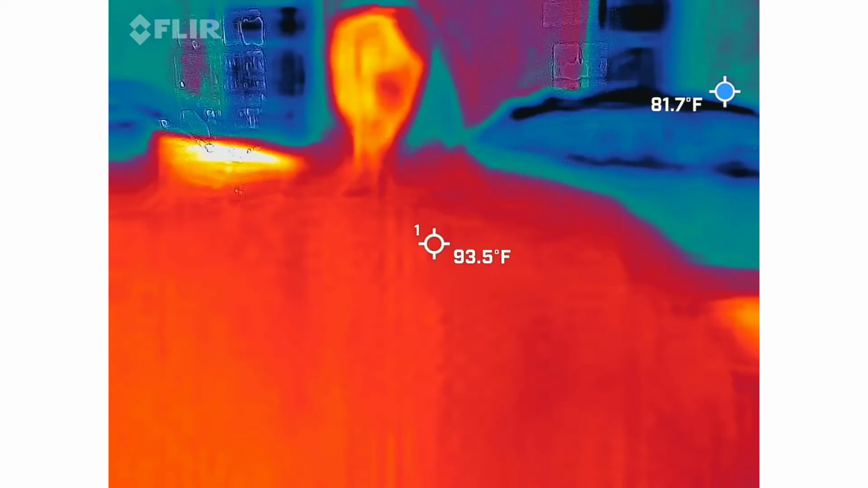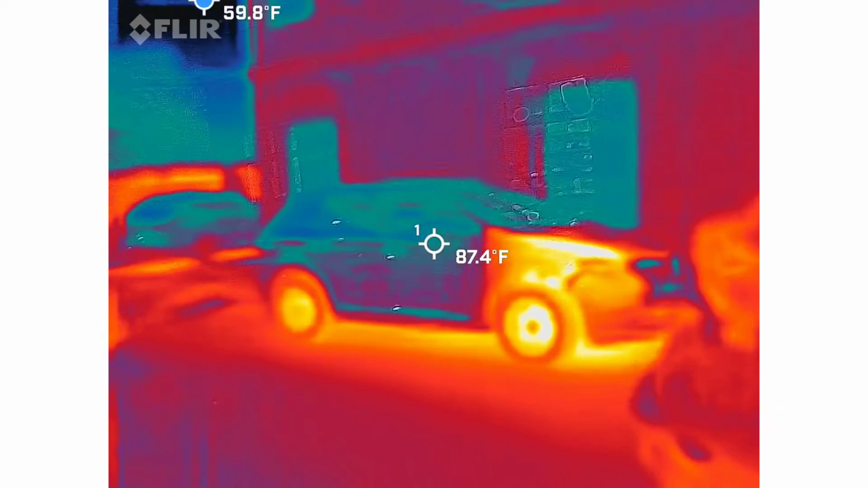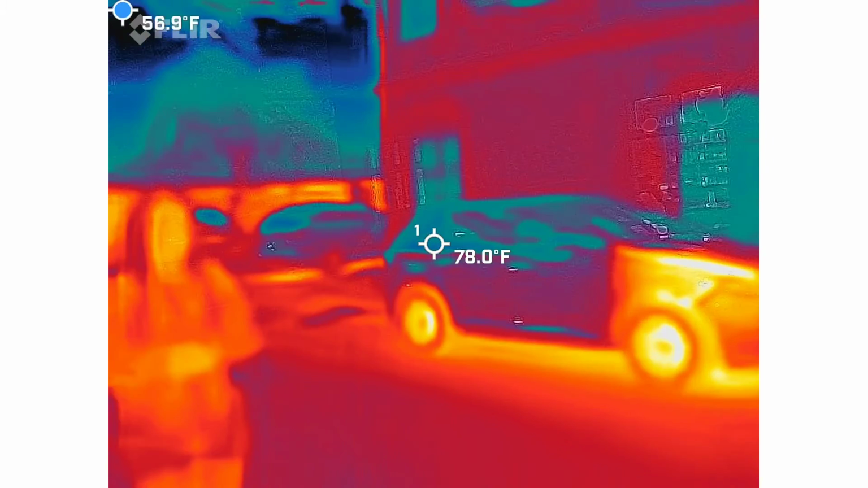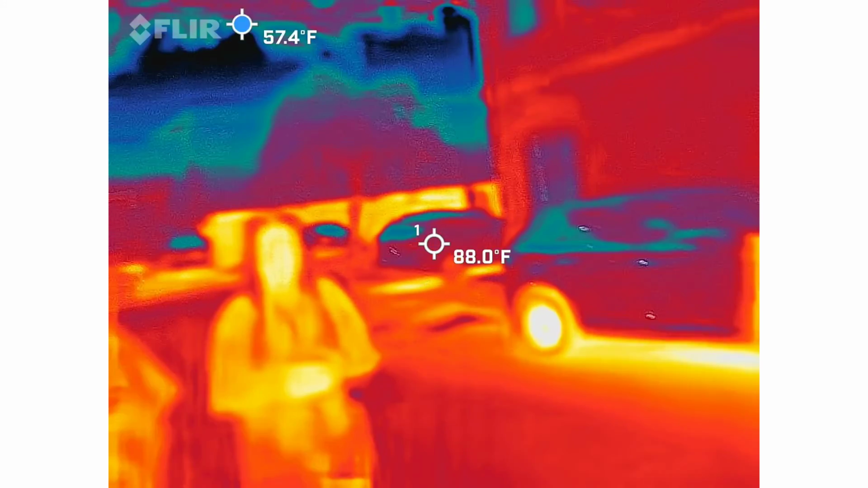Let's get the next camera out. Let's get this guy started. See if I find the zippers. Are we free to take pictures of anything? This is your night, sweetheart. Okay. You take as many pictures as you want.